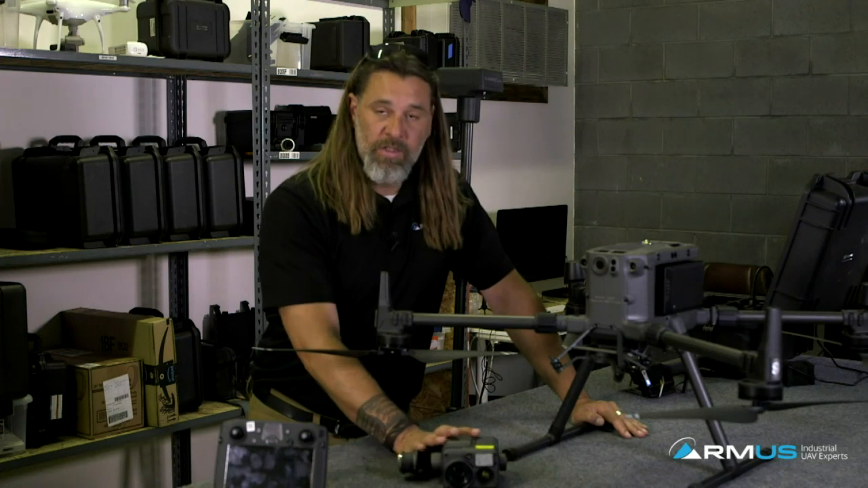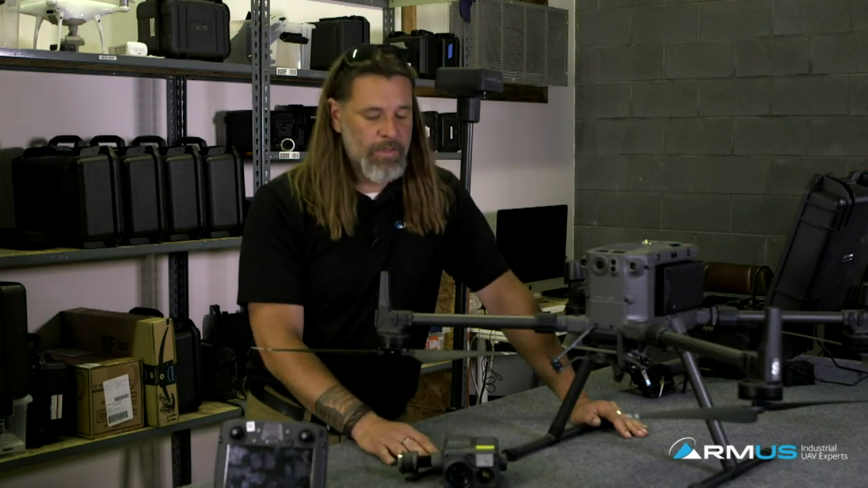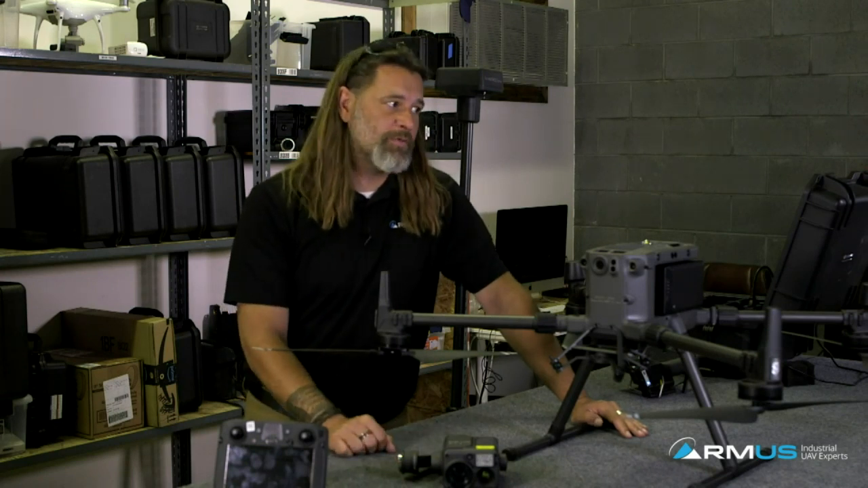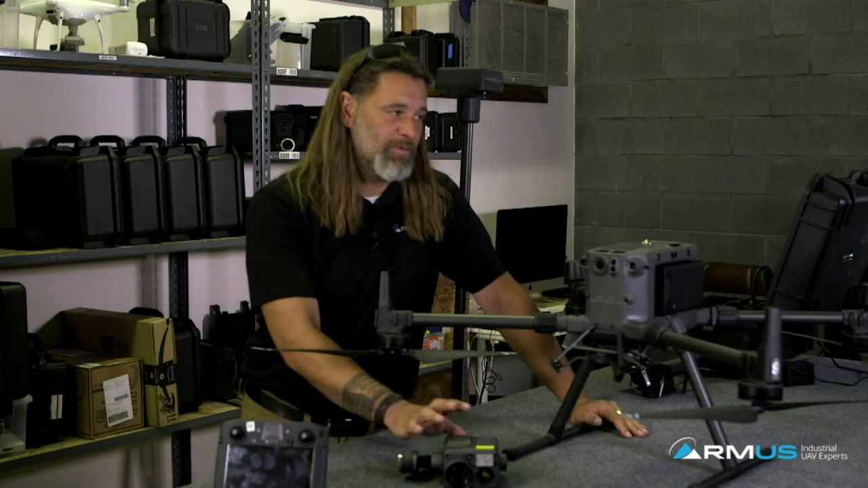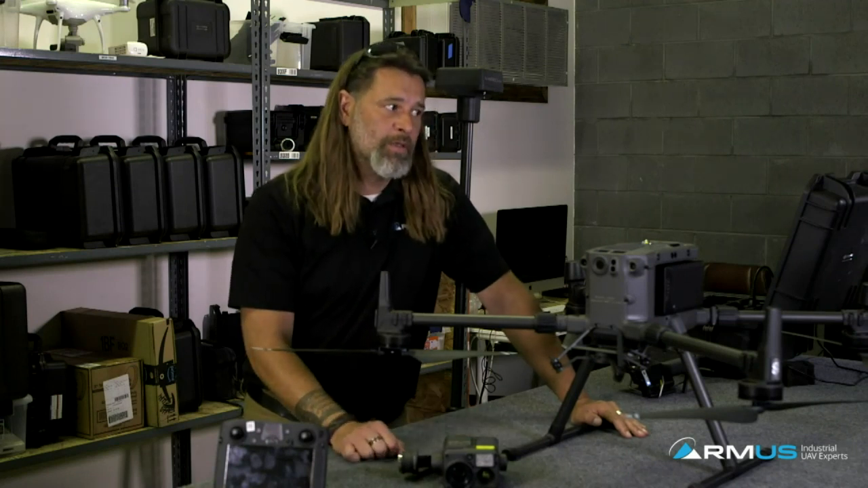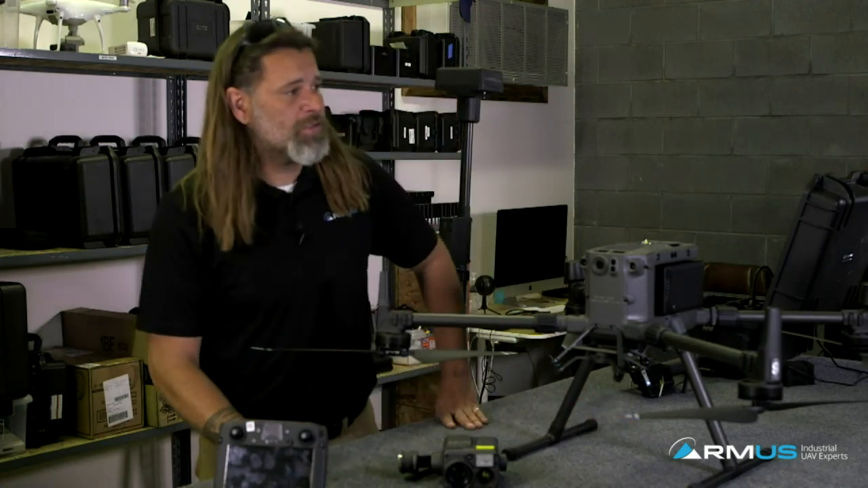So as far as just inspection, thermal imagery, zoom imagery, there's a lot of stuff there. How you then organize all of your folders of information, because there is a lot of it coming from just this one sensor alone, takes a good file structure in place. A lot of stuff. So, do we have anything else, Jace?